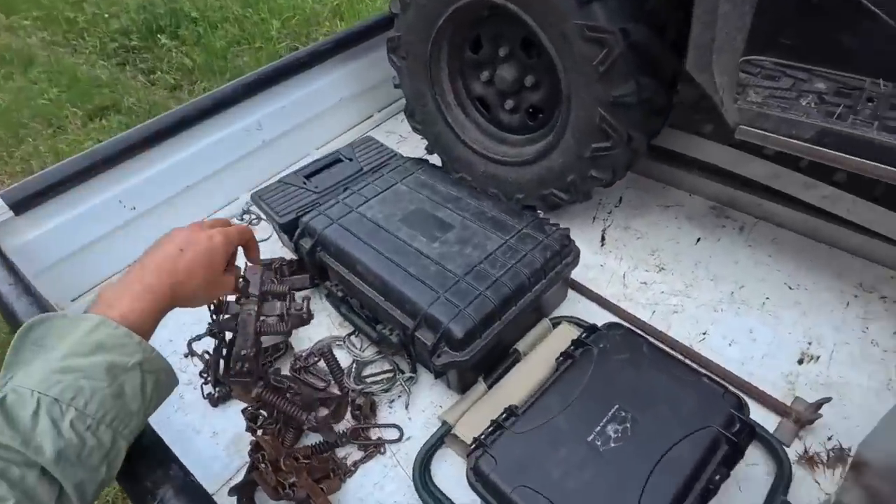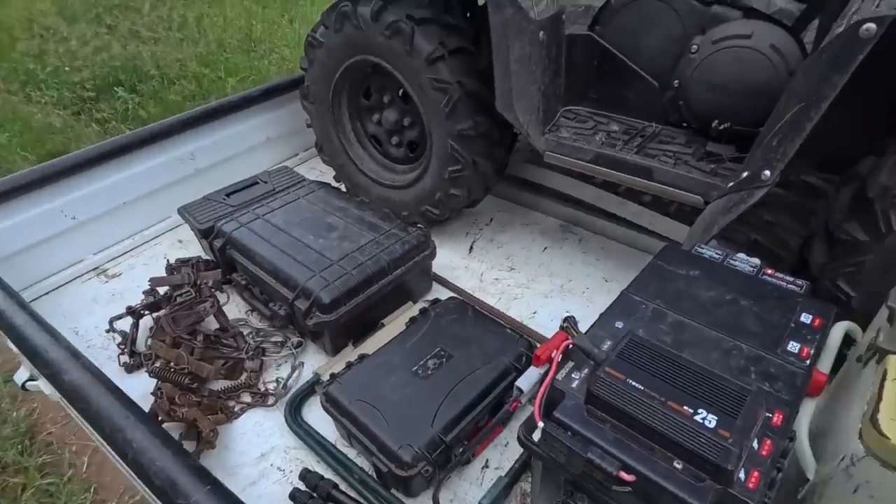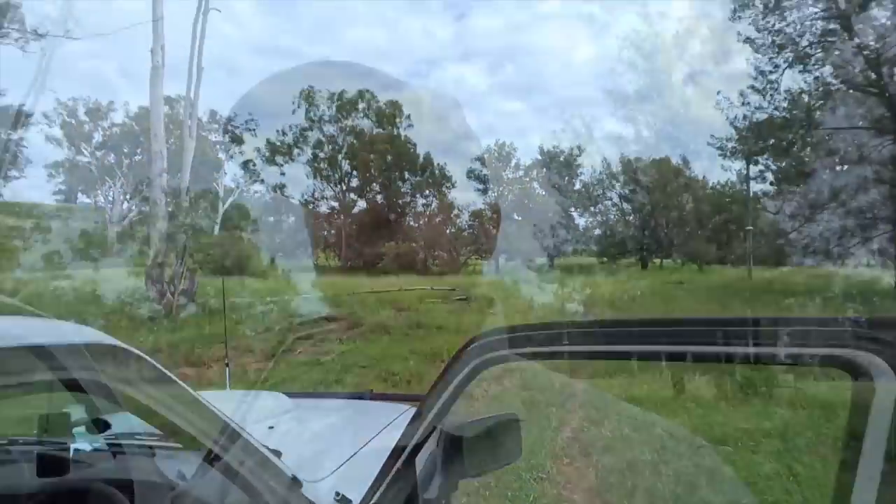Right. Okay, so that's all the traps pulled up and a big fat nothing. So anyway, go home and pack up and see if we see anything along the way.